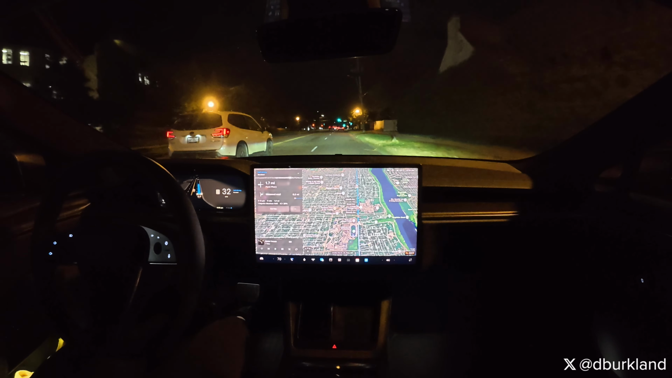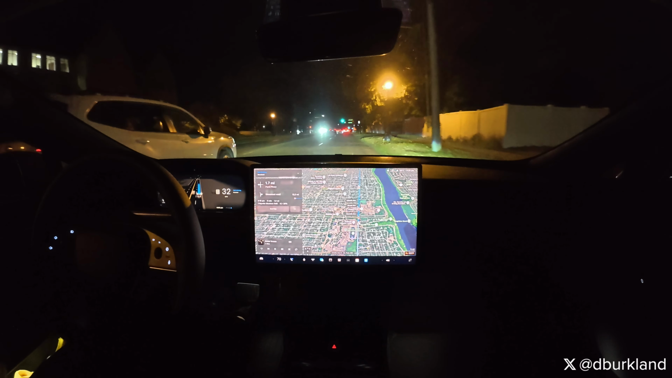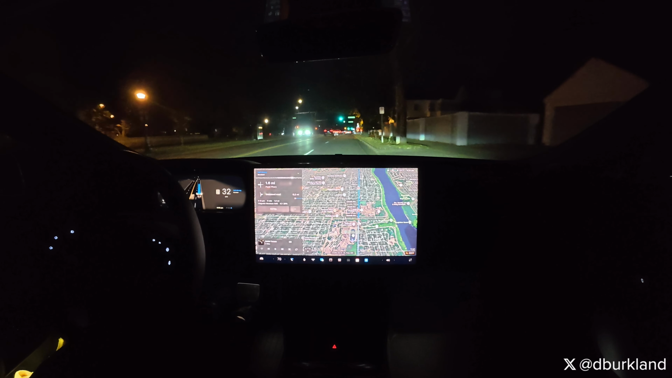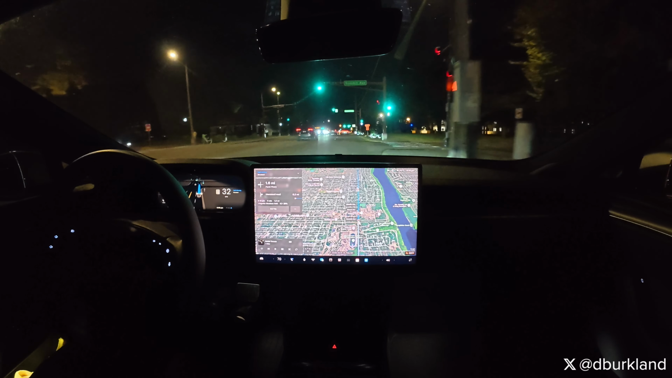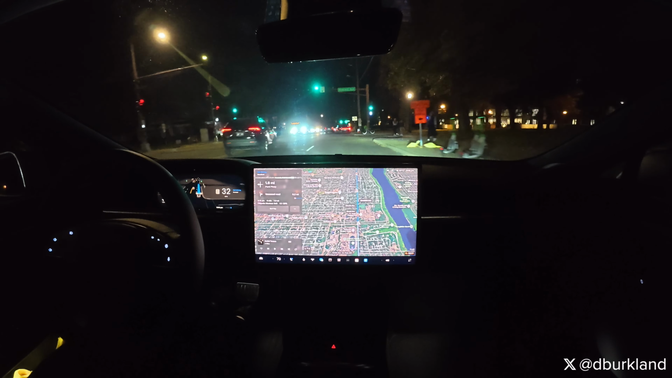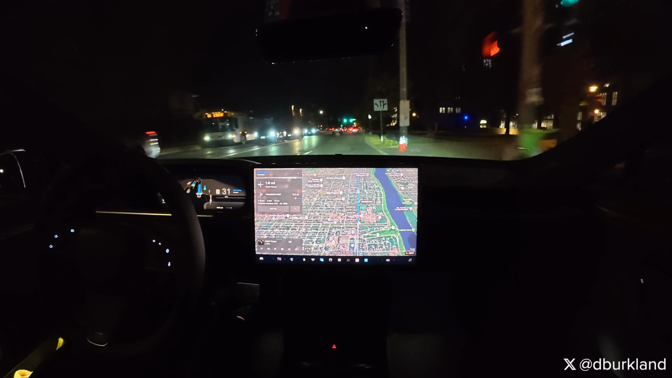Job avoiding that bump there. I don't know if you saw that, but the car definitely steered around that bump on the right hand side. I think it was just like a grate for the drain, but yeah, it definitely wanted to stay away from that, which is really cool.